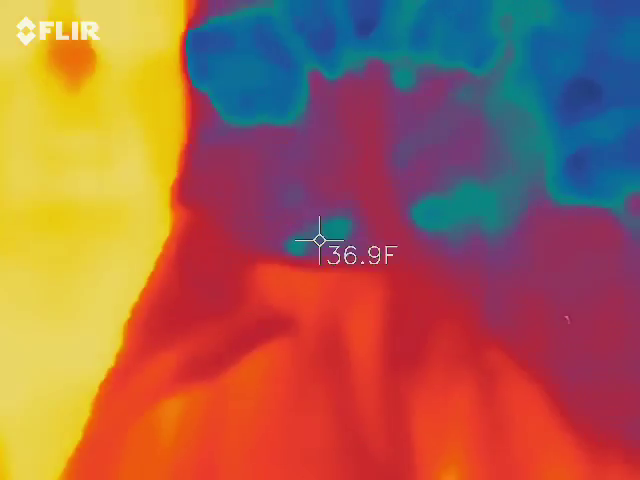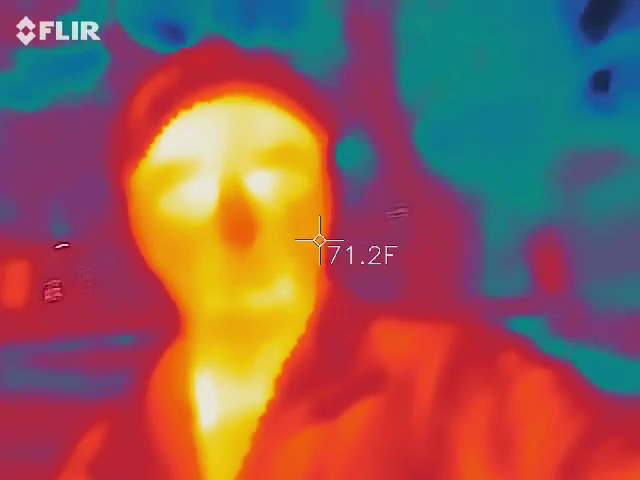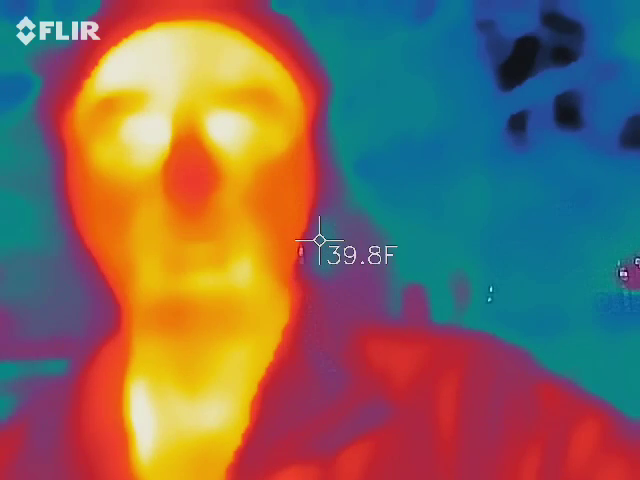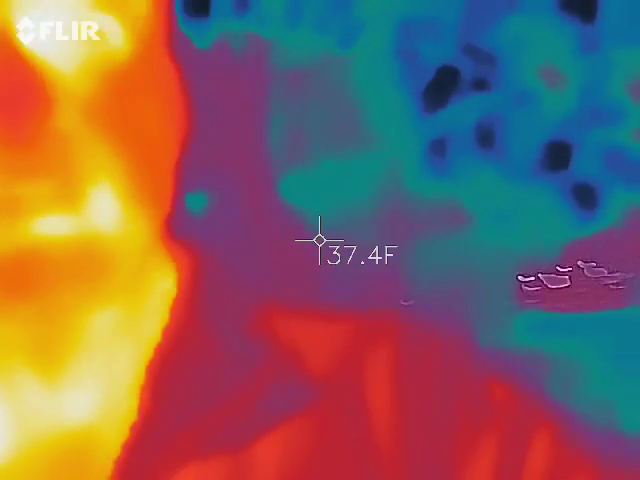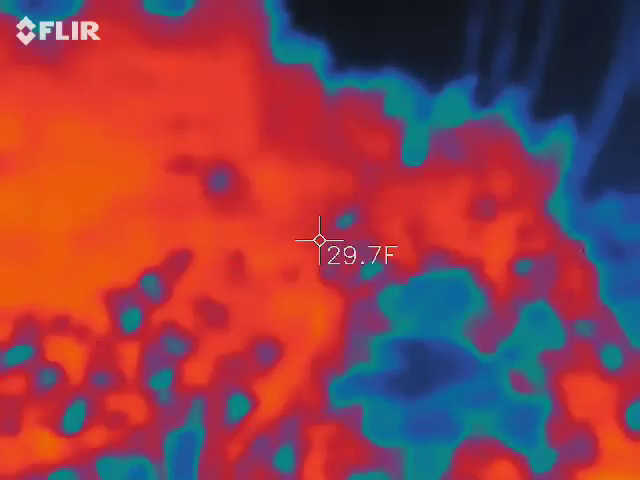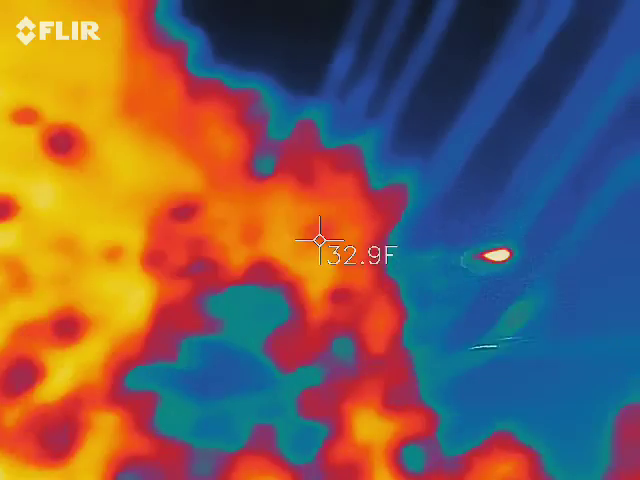Just so you guys know, that's me in the picture. Red, orange, and yellow. That means I'm the warmest thing in there. Everything around me should be blue and black. It's going to fluctuate based on whatever's inside that screen. We're going to take me out of the picture, and now the orange is above. Right, exactly. So you get the gist of how that works.